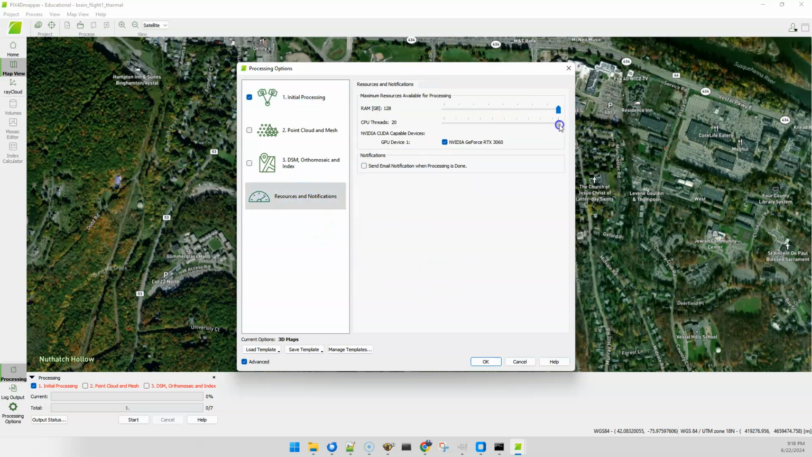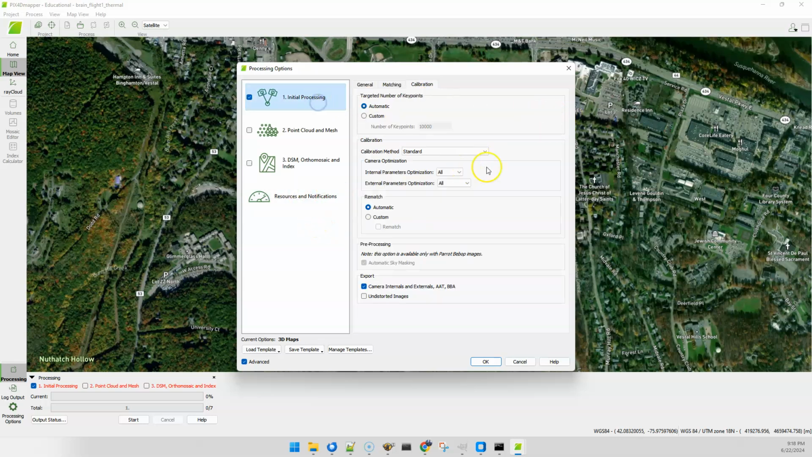All right, I always tune these down because I don't want to blow up my processor while I'm doing other things. Now the cool thing that you can do here is to set the external. We can set this to accurate geolocation and orientation, and then your external parameters can be set to none. What that means is that I'm not going to be trying to figure out where it is or which direction it's pointed. I'm going to assume that whatever I'm getting from the RGB is correct.